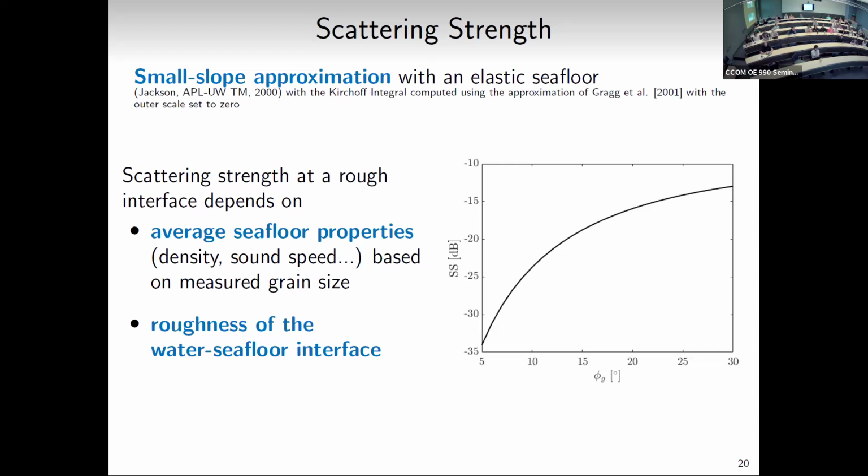The main inputs to this model are average seafloor properties: basically the bulk density of the seafloor and the sound speed within the seafloor. In our case, we have a measured grain size. There are equations in the literature that relate the grain size to density and sound speed. So that's what we'll use for now, and it's good enough for now.